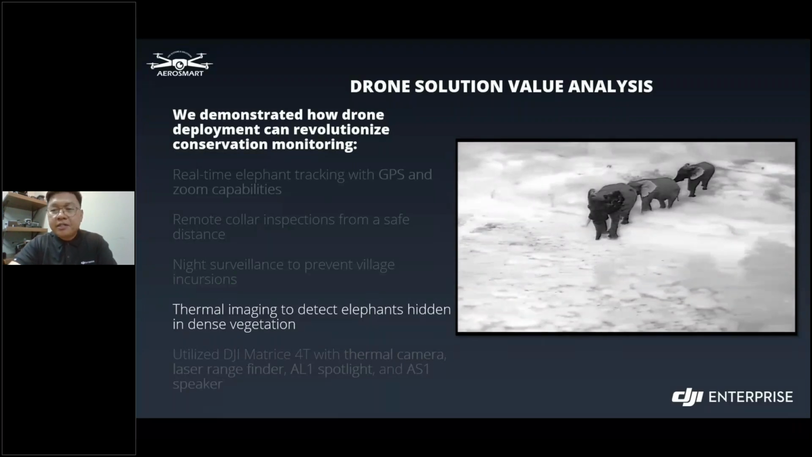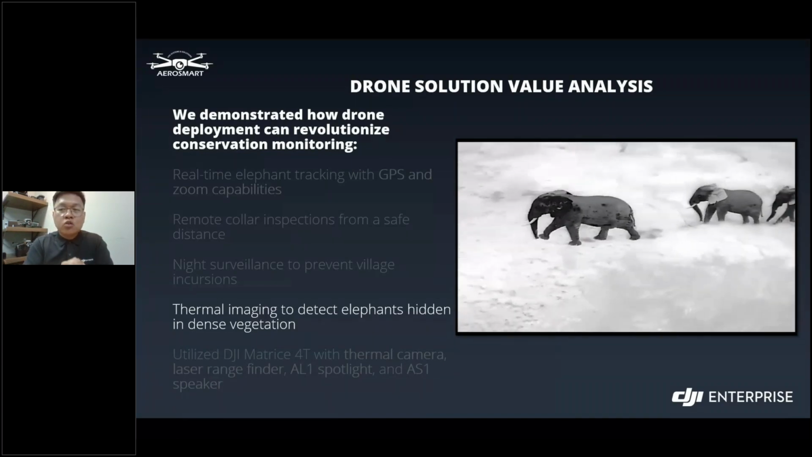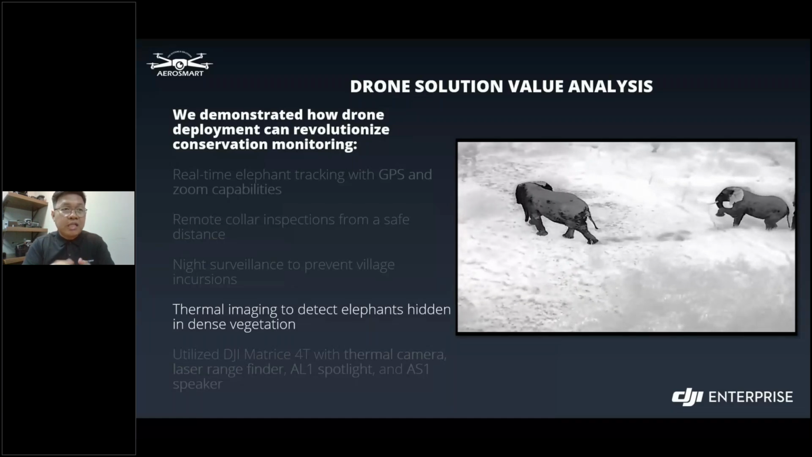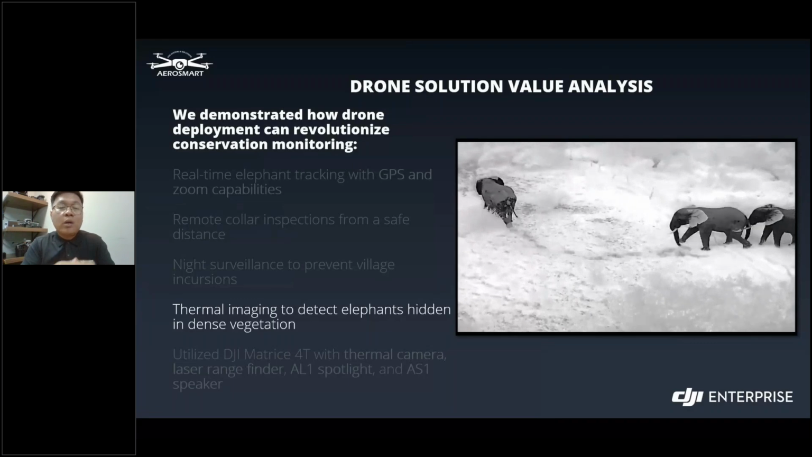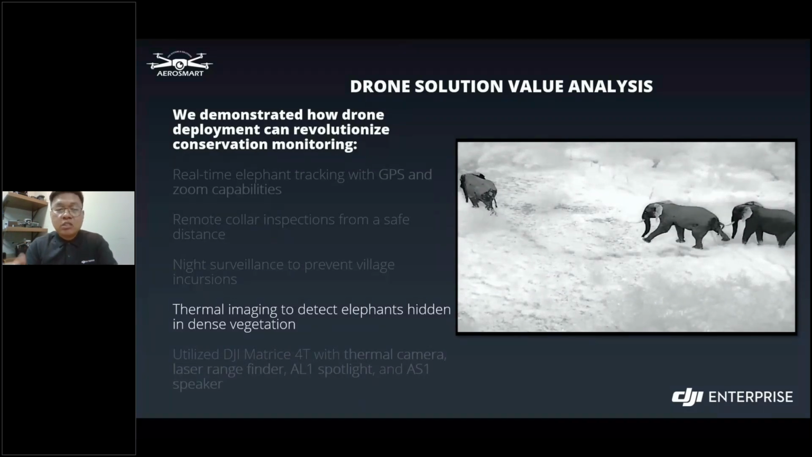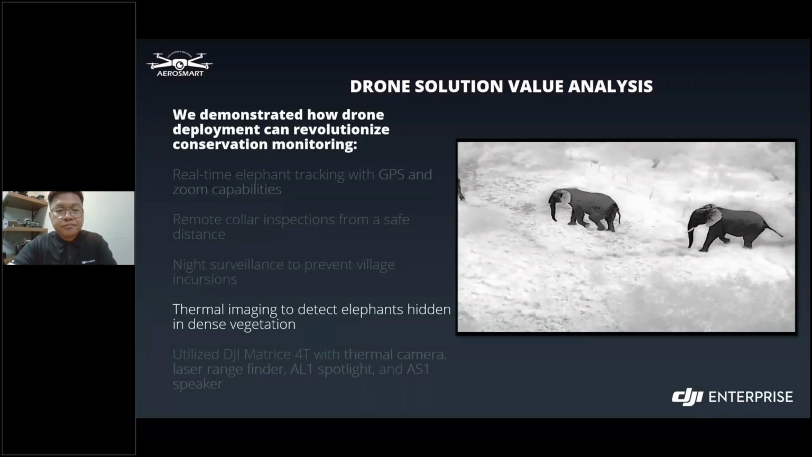These elephants are really intelligent as well. It would also be dangerous for the rangers to approach them on foot, as they could encounter other wild animals during the process. So this is also very good for safety purposes.